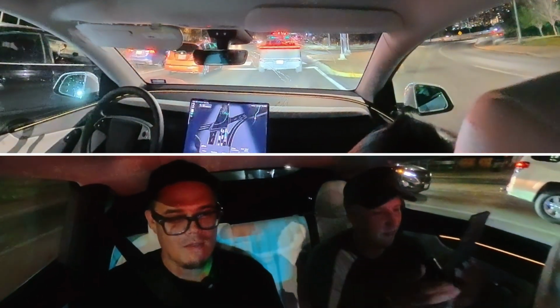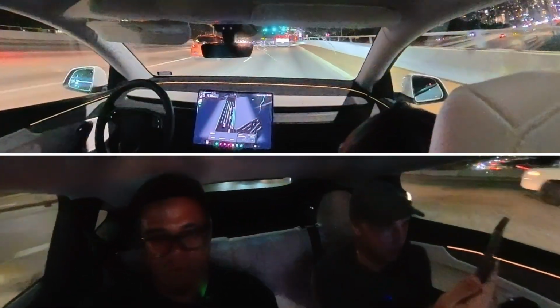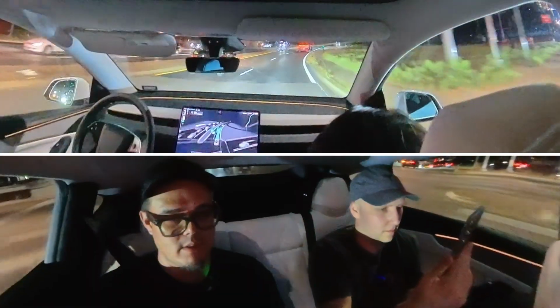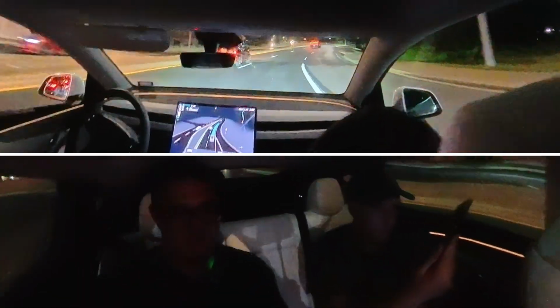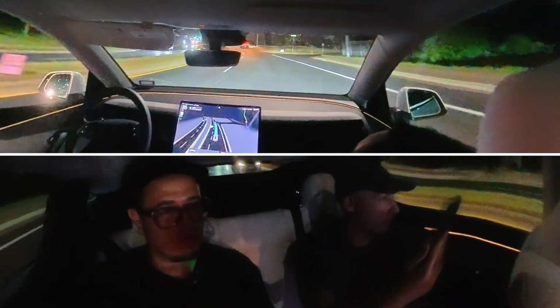Yeah, this is insane. So what have we seen here tonight? We have seen the first ever flashing lights from a paramedic car going. We've also seen, and I saw this in the last drive, I think I mentioned at the beginning of this stream, the windshield wipers specifically focused on getting the camera area.